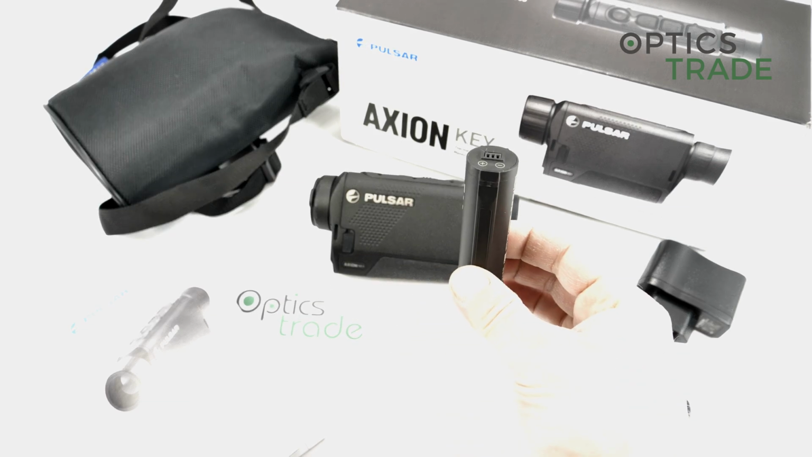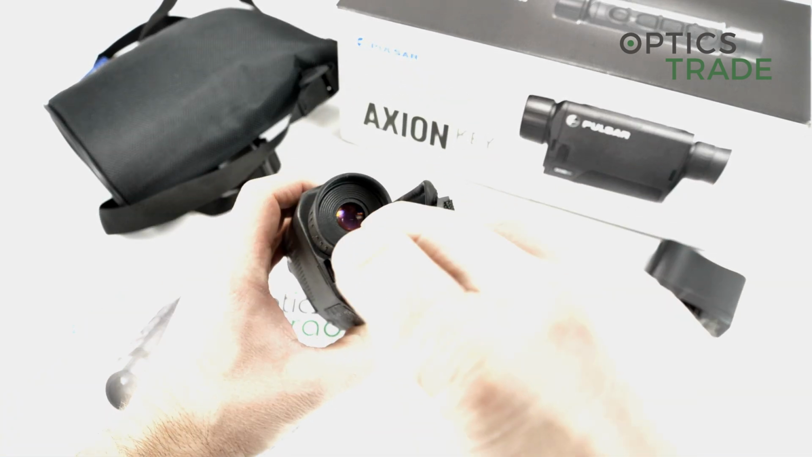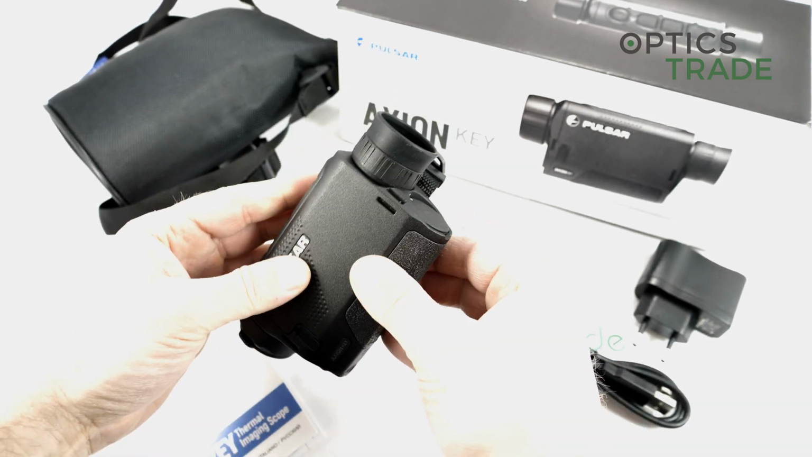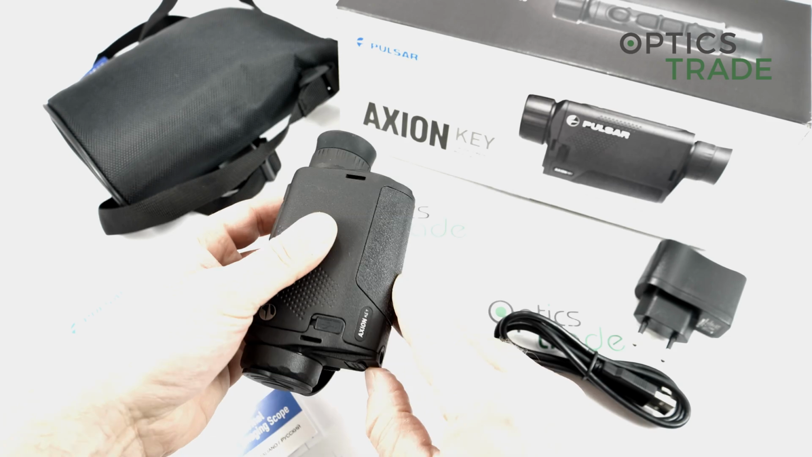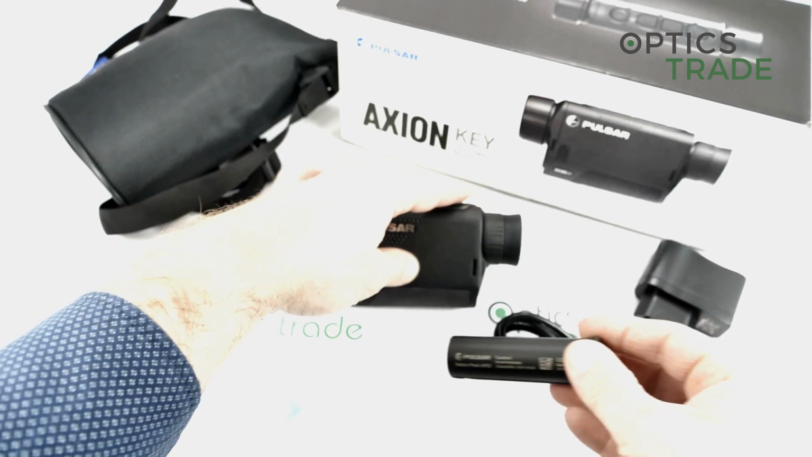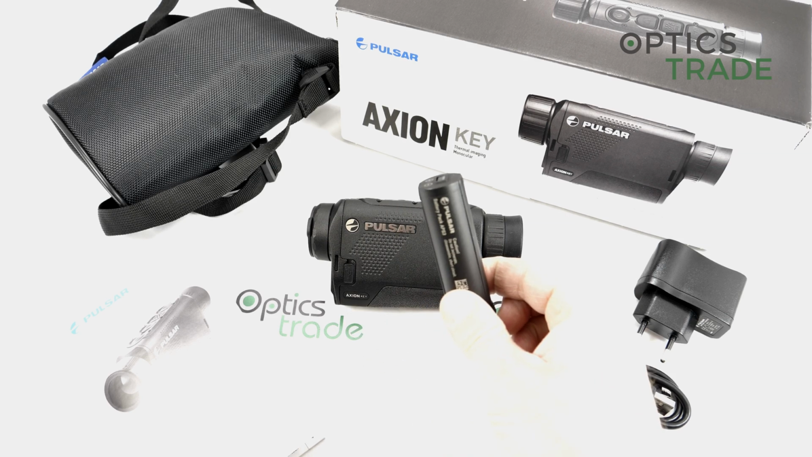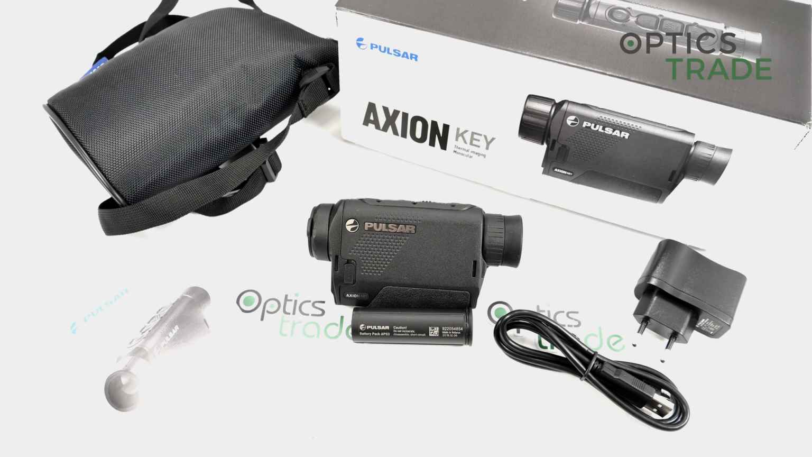So the system of rechargeable batteries can be replaced in a device really fast. We are talking about seconds. When you see that the battery is empty, you just push the button here, it pops out, and you can put a new battery in and you can use the device for the next 4 or 5 hours. This is a big difference compared to other devices which you need to plug into the wall socket or to a power bank or something similar. So I would say this is one of the biggest advantages of Pulsar, that all of their devices have standard rechargeable batteries which can be replaced immediately.